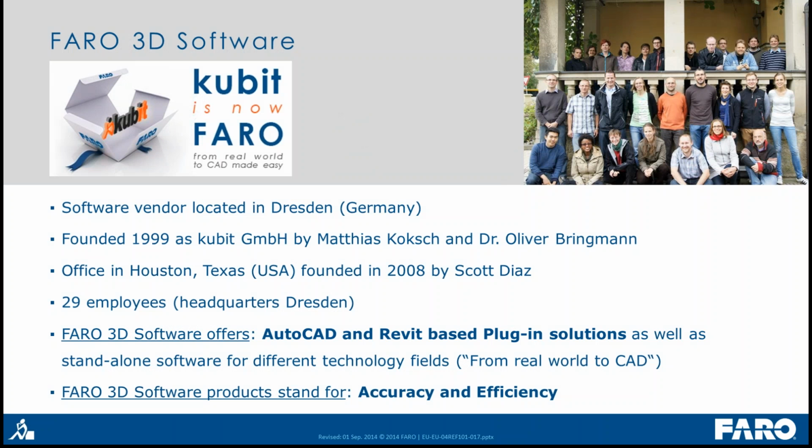To give you a little background, Qubit is now FARO. Our main former Qubit office was in Dresden, Germany, so it's still there. That was founded in '99 by Matthias and Oliver, and then the office in Houston was founded by me in 2008. Roughly about 29 employees total, and now happily a part of the FARO team globally. What you're going to see now is the Qubit name transition to what's called FARO 3D Software. So when you see FARO 3D Software, you can think, oh yeah, that was the old Qubit guys.